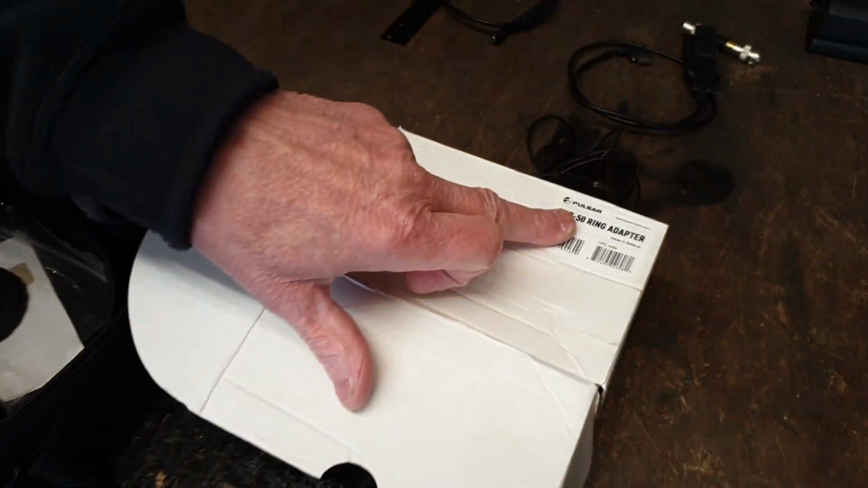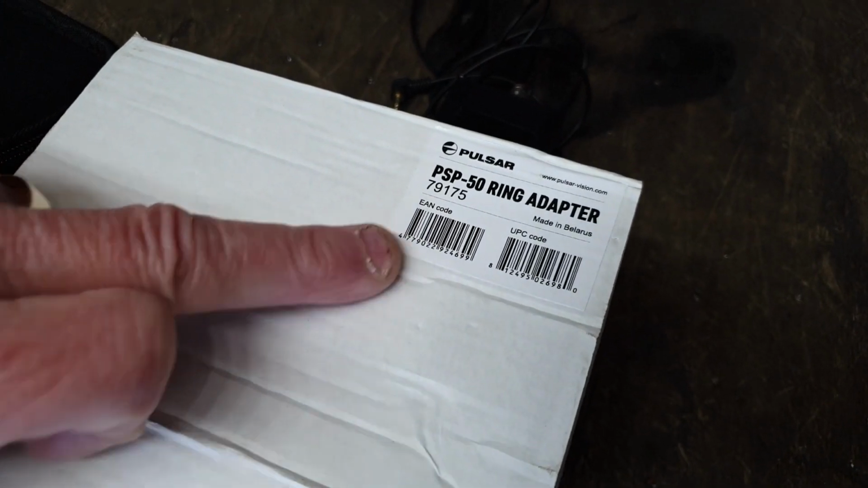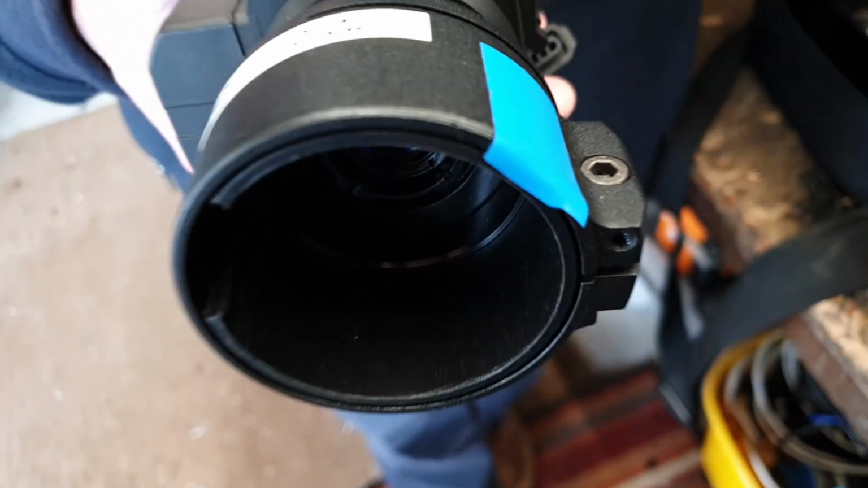The PSP 56 ring adapter would go with that. Right, okay. So this basically covers everything from scopes that are nominally 50mm objectives. And if you go up to a 56mm objective scope, then you're going to need a different adapter ring, to give you a few adapters to cover different exact sizes of objective bells.